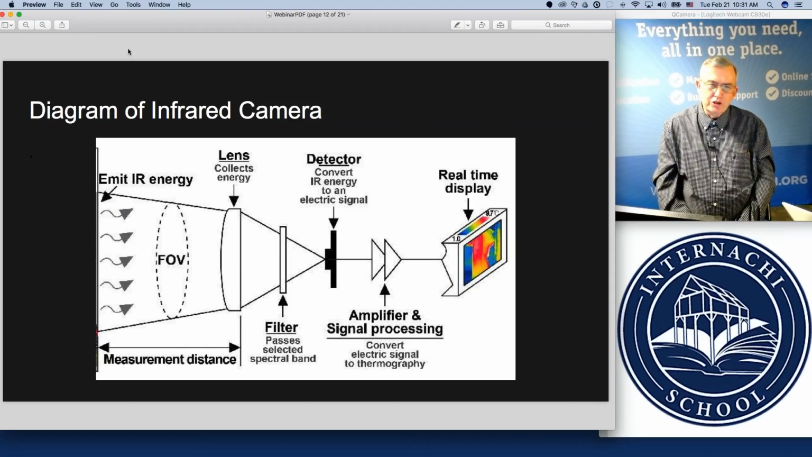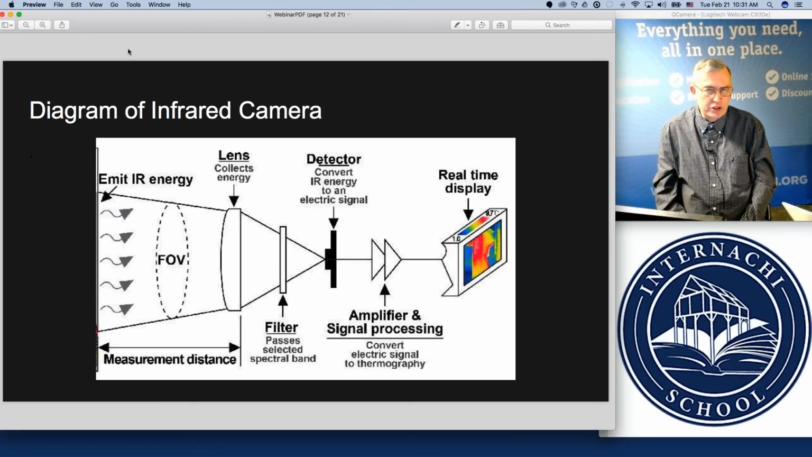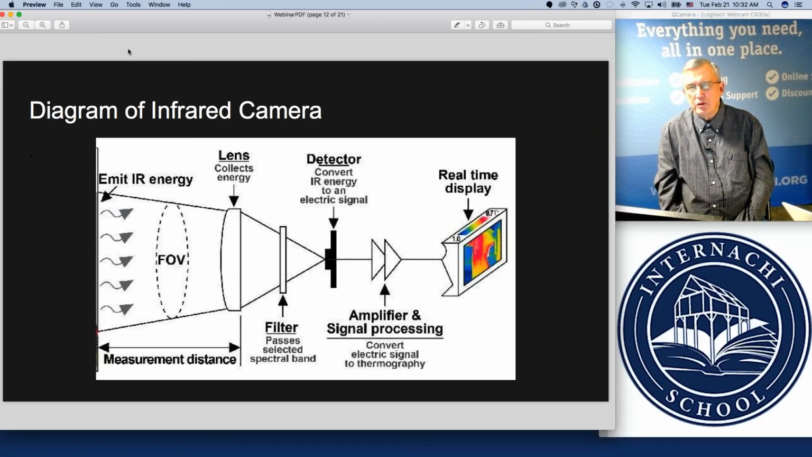It used to be years ago that the detectors were manufactured only at a professional level, because those were the only people buying infrared cameras. Now, as you get low resolution cameras, more and more of these detectors, sometimes called sensors, are of a lower quality. There's quite a variety of different low quality detectors out there. And the actual number of detectors is contained in that number we talked about earlier.